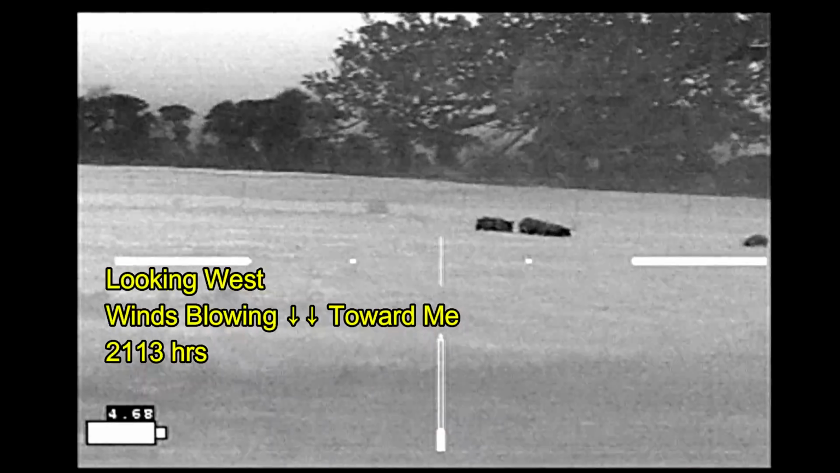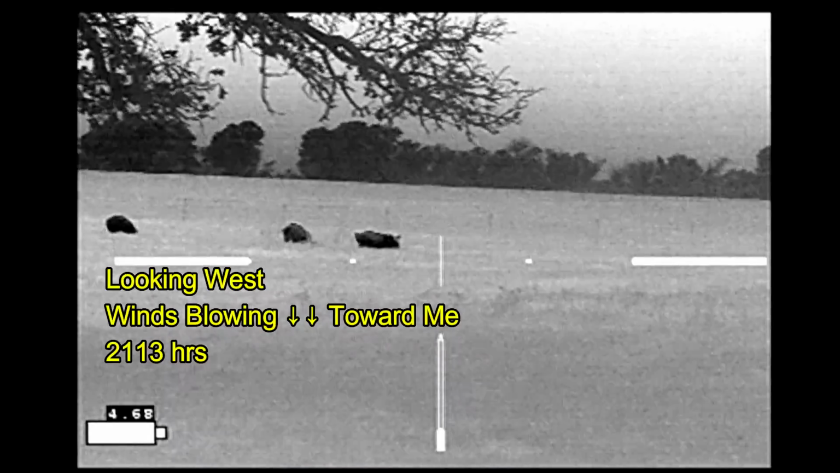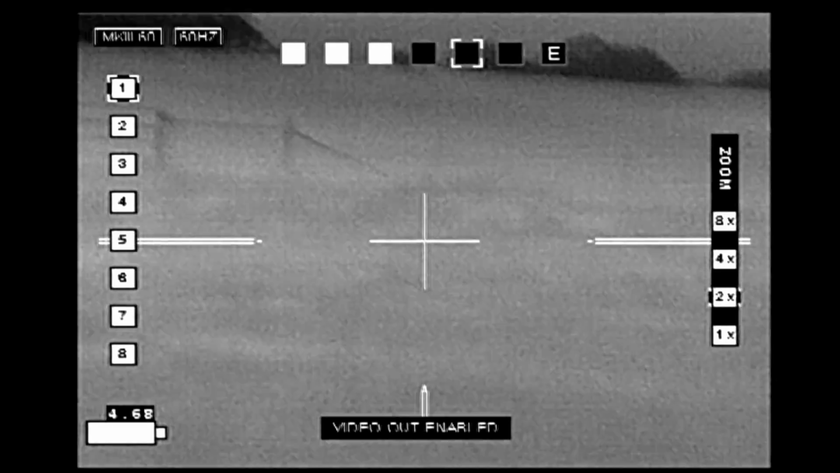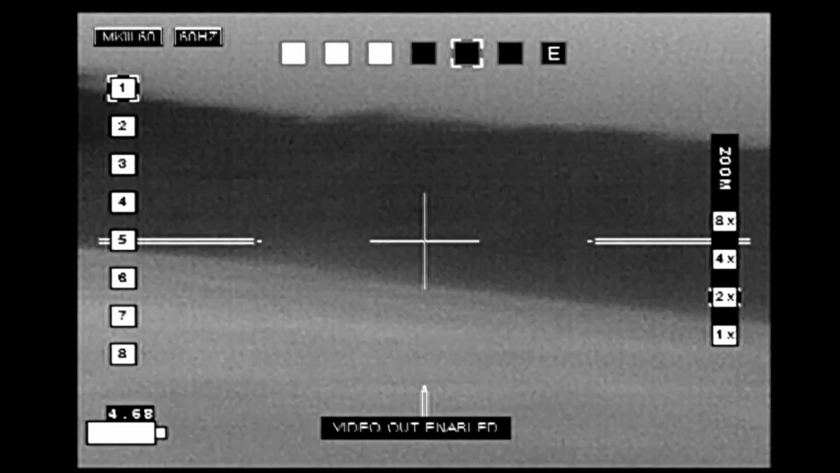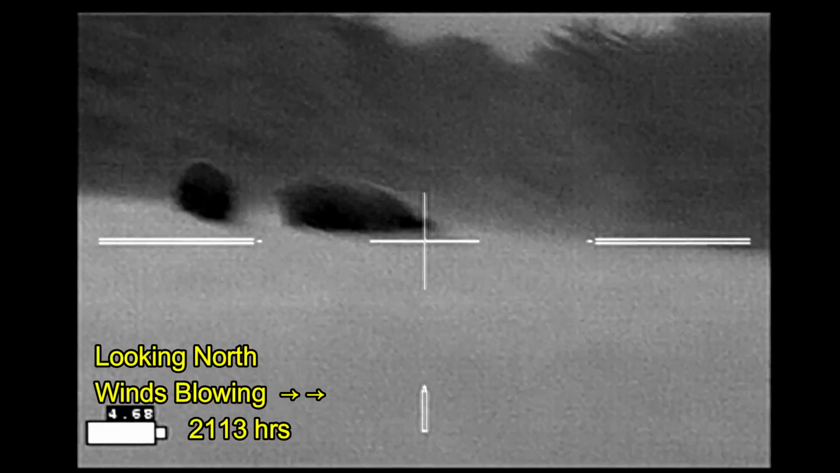And here I push forward one last time, coming up out of the lake bottom, up above the hogs that are off to the west, and aim level with the hogs off to the north. I'm going to start shooting here in a bit.